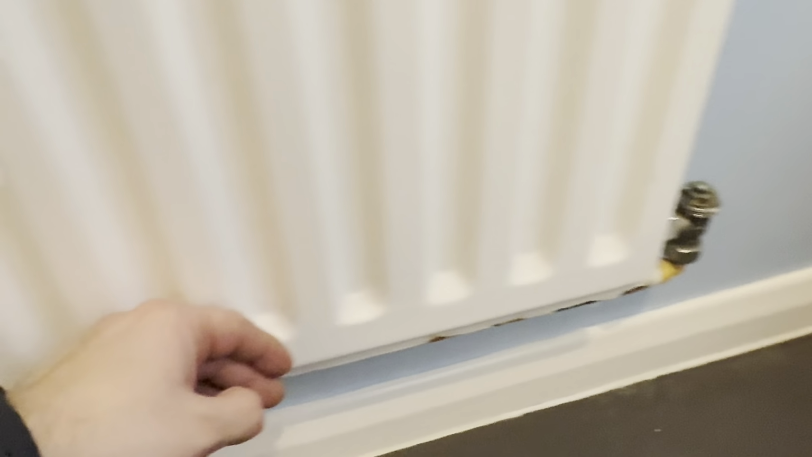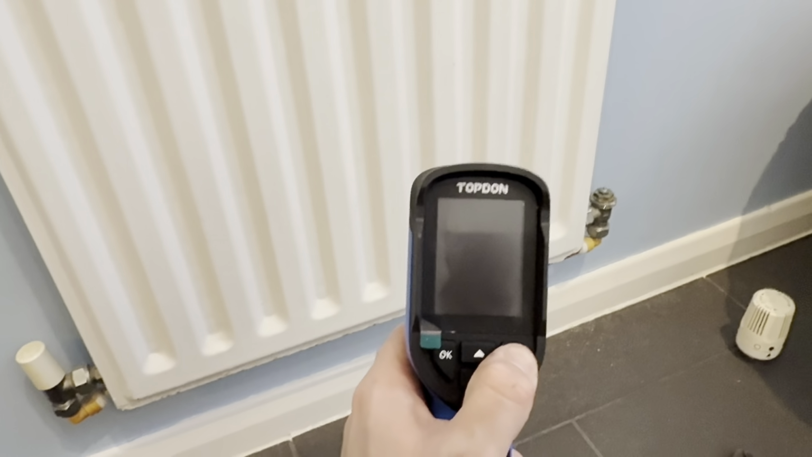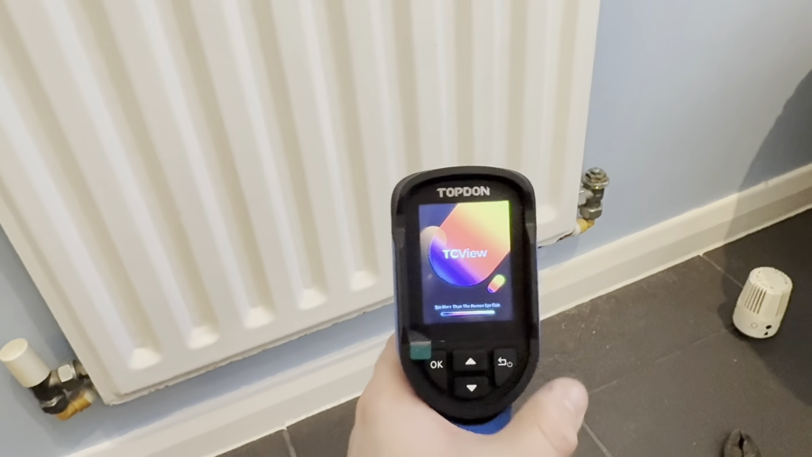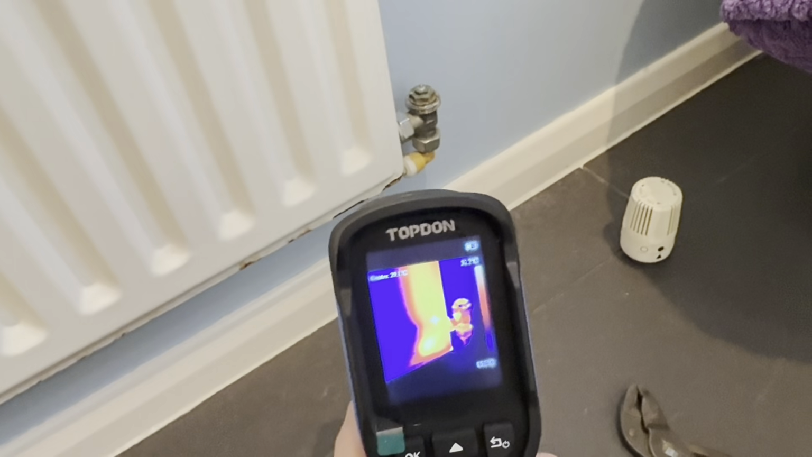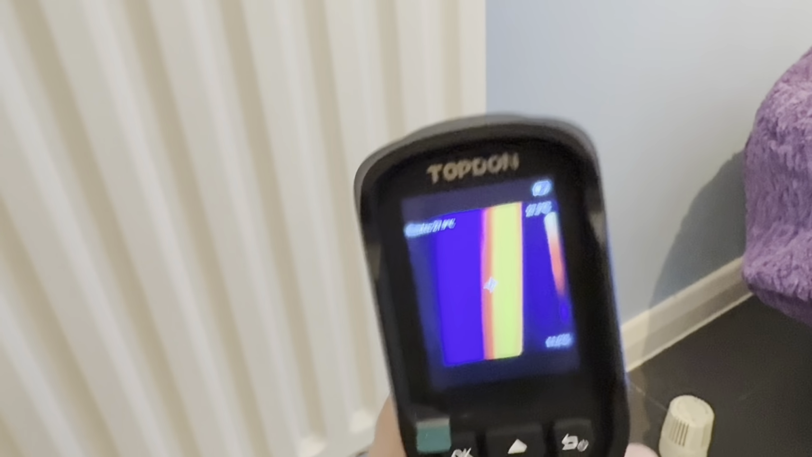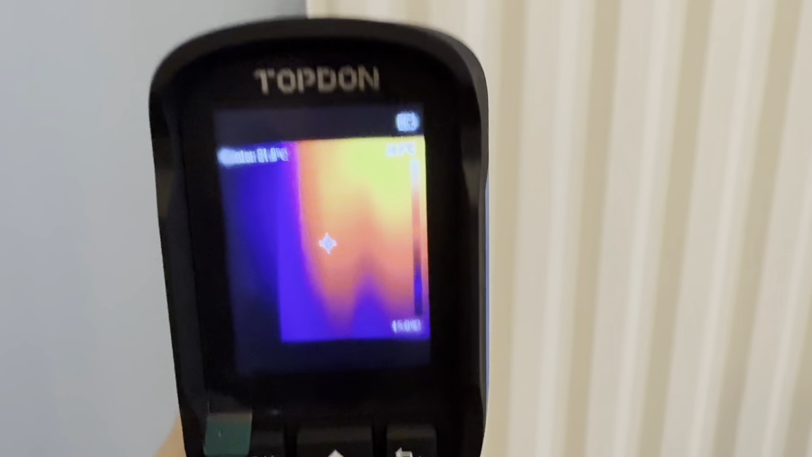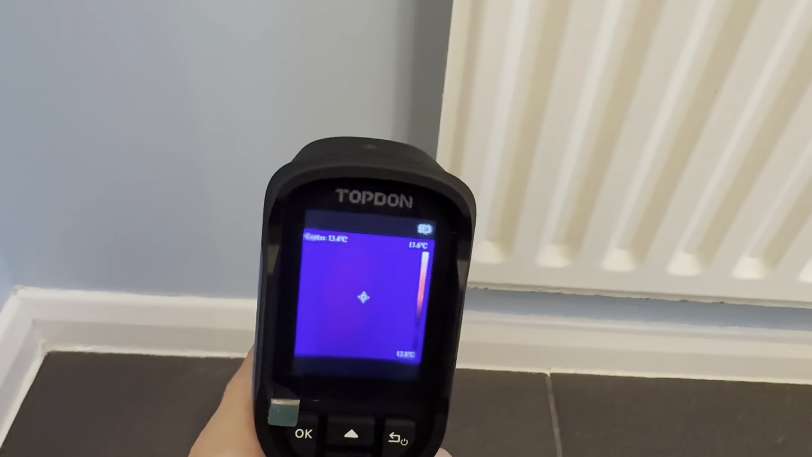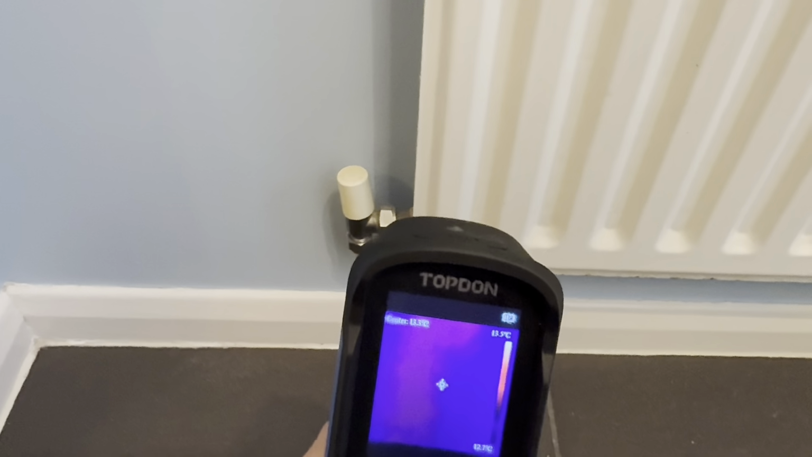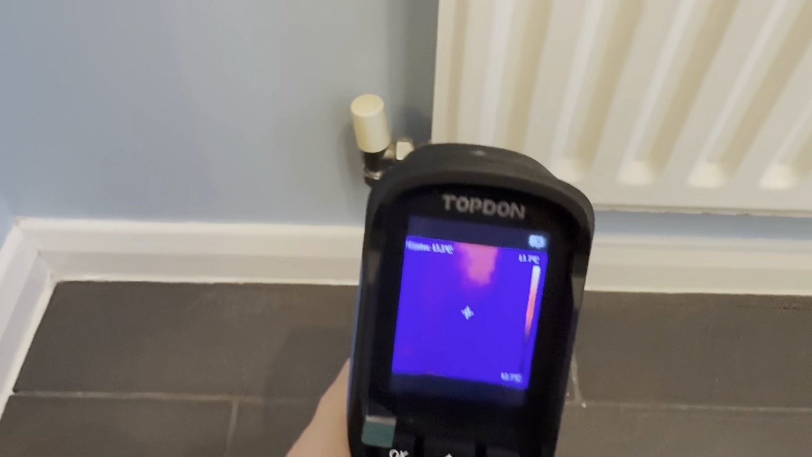With that popped up, I can already hear the pipework creaking and the radiator is instantly warm. So as we check with our thermal imaging camera, you can see the heat already coming through the radiator and rising up to the top of the radiator, across, and it's just starting to creep down this side. As you can see, this tail is completely cold, but here comes the heat slowly down.